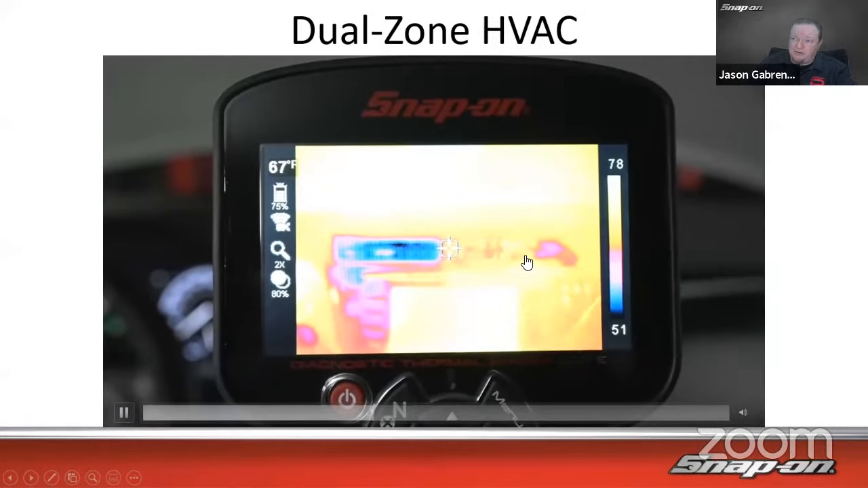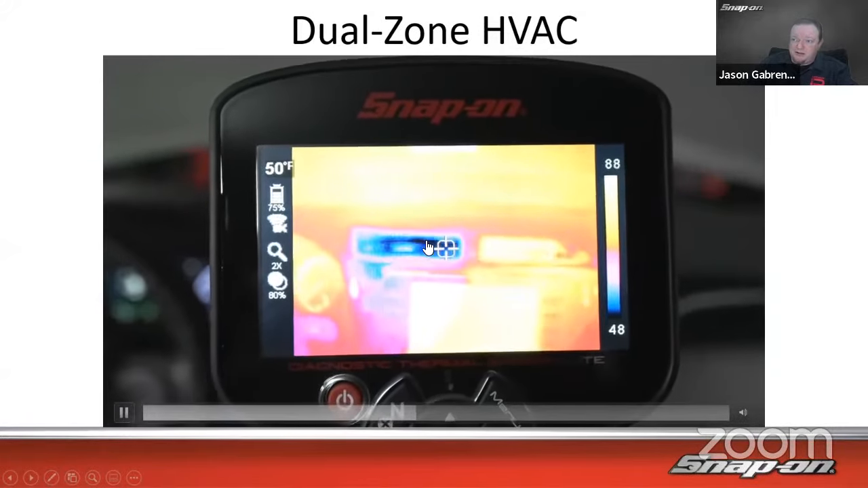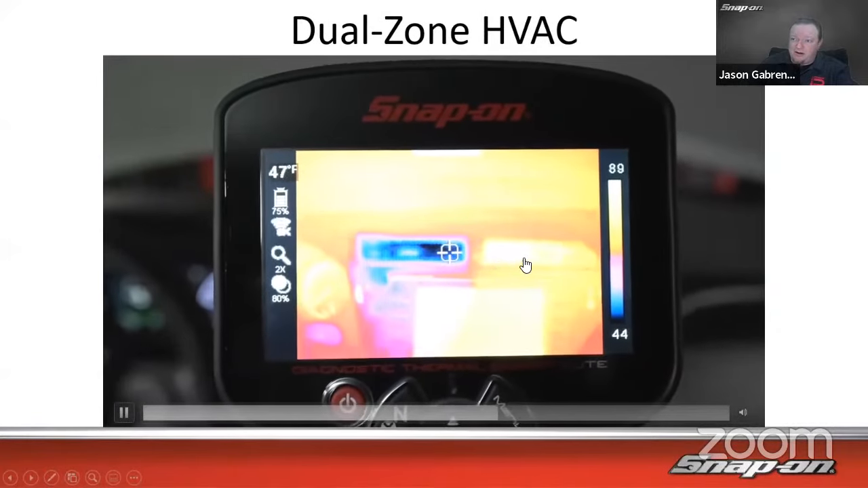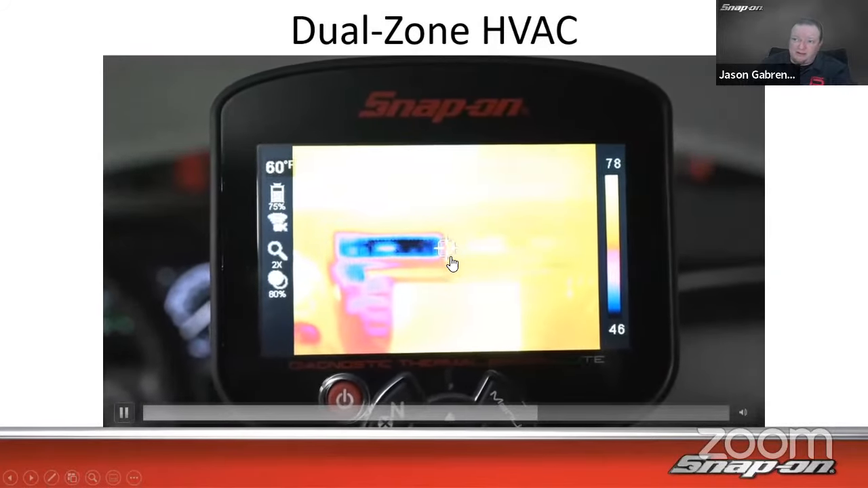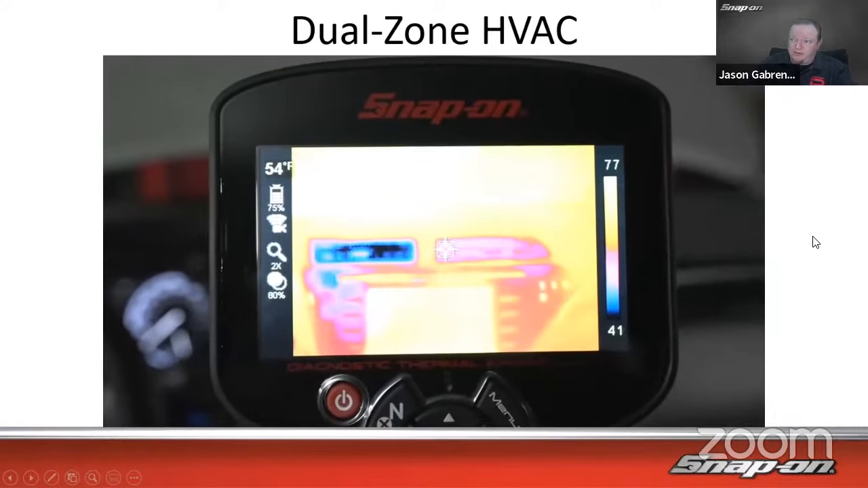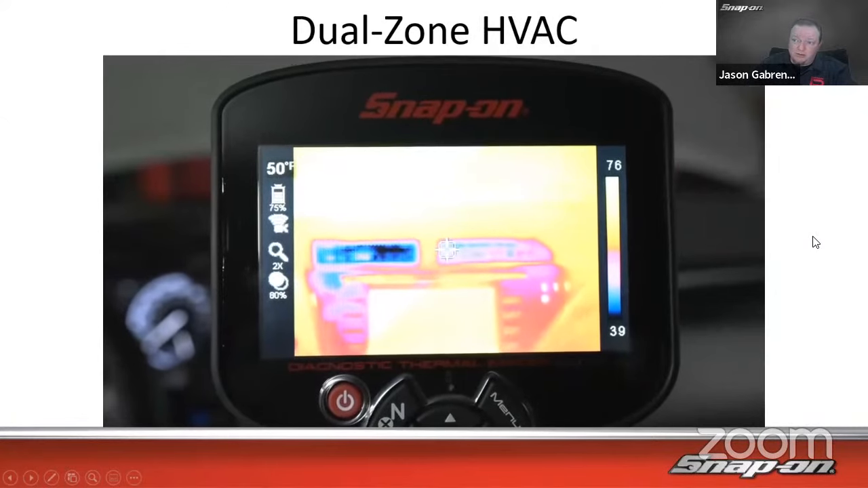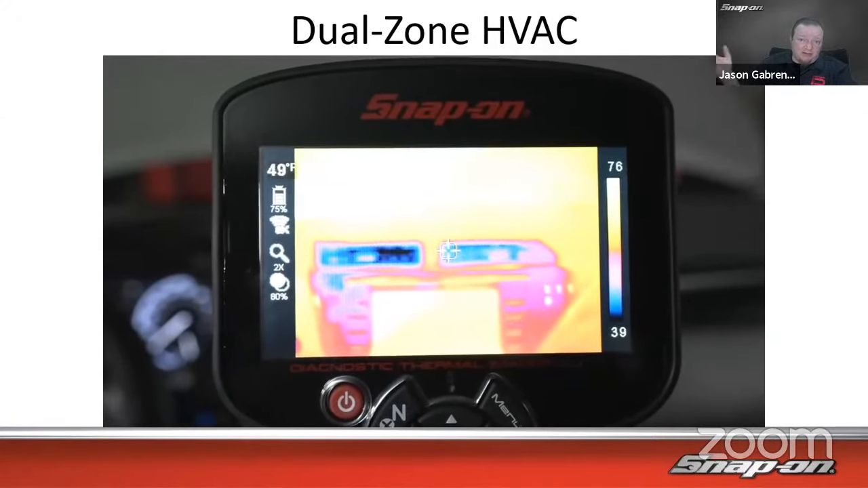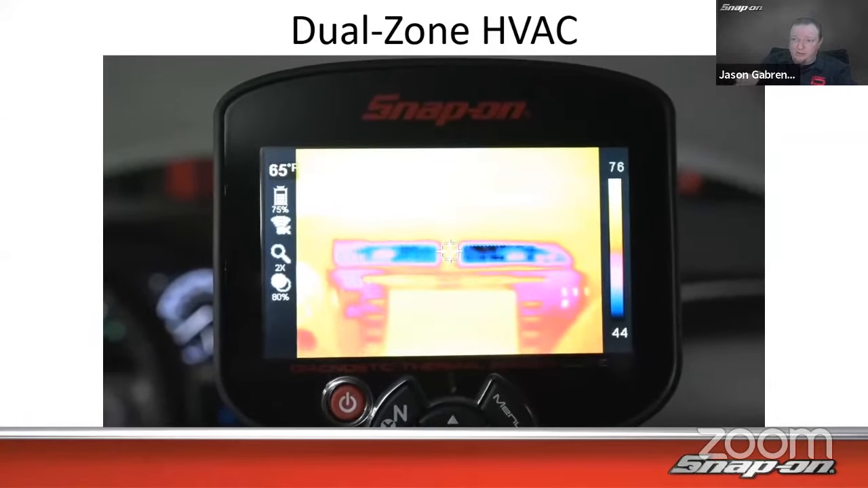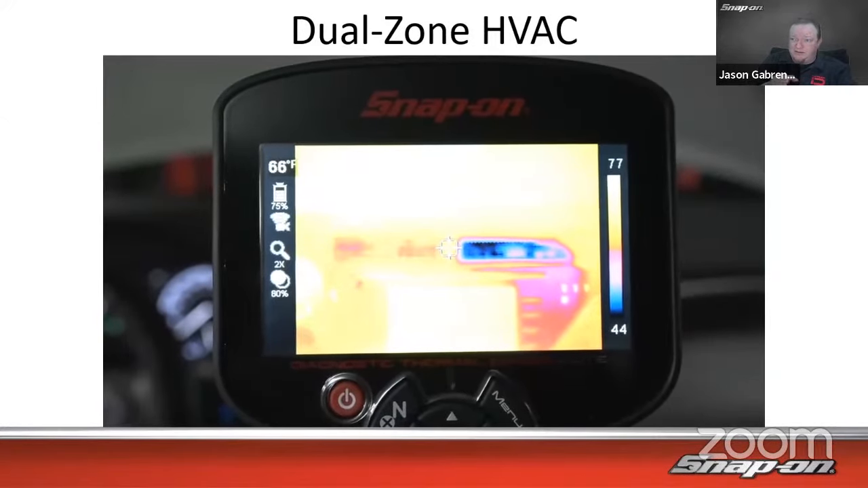And then we go the opposite way. We crank the right to full hot, left side to full cold. We can see it's about 50 degrees on the left-hand side and almost 100 degrees on the right-hand side. It's in the 40s actually now. So we can see how it goes back and forth, and the difference between the two sides as the blend door moves back and forth. Now, of course, this is in real time. It's sped up a little bit, but we can see the difference in the sides.